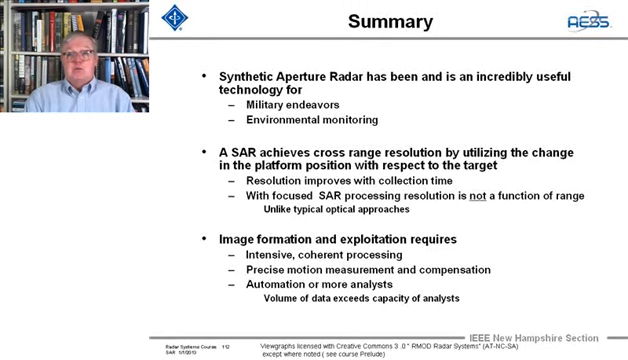It's synthetic aperture radar. You can see it's been incredibly useful technology, both military and in the remote sensing field. You can get fantastic range and cross-range resolution, that big. And the focus resolution is not a function of range. You've got to remember that. The resolution improves with collection time. You want long synthetic apertures, but you're